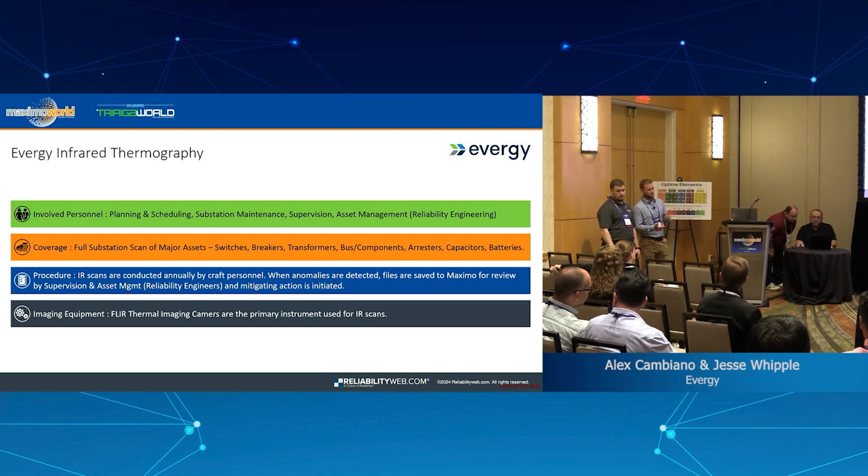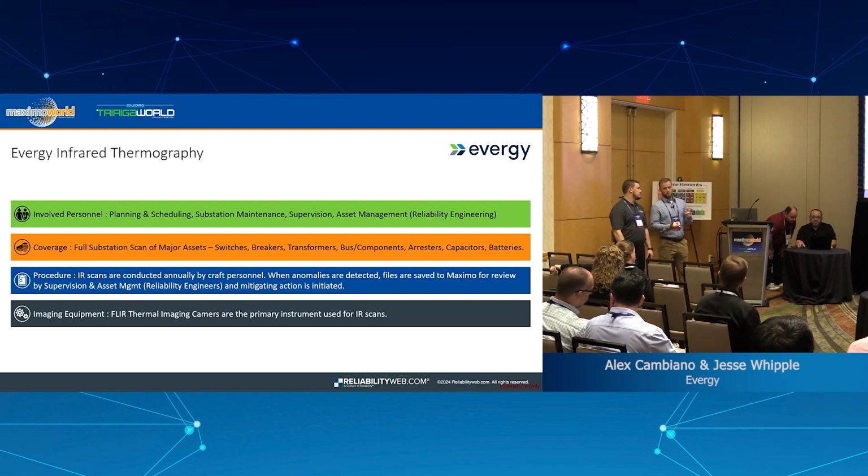We use an E5, kind of looks like a little joystick with a TV on top of it, really, and those are pretty commonly used throughout any industry, honestly, because they're pretty affordable, a couple thousand dollars, and you can get yourself the little FLIR suite to evaluate as well. We also use a T640 and a T1020. Nobody asked, but I'm going to go ahead and tell you anyway.